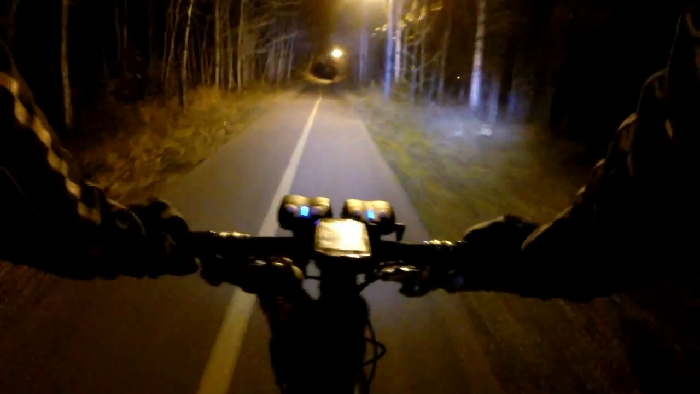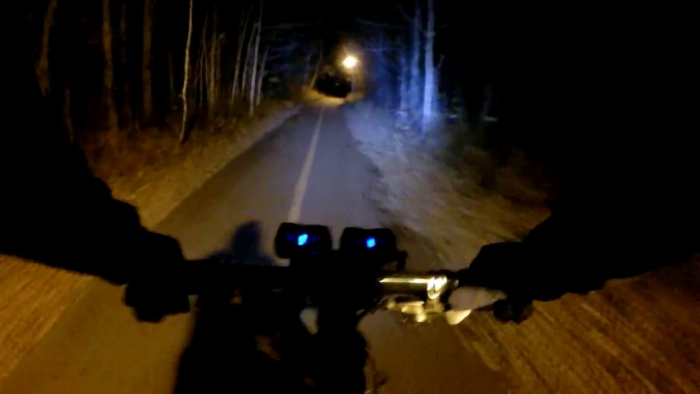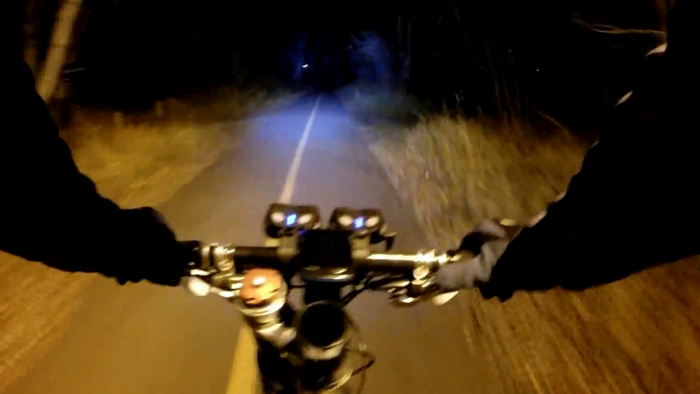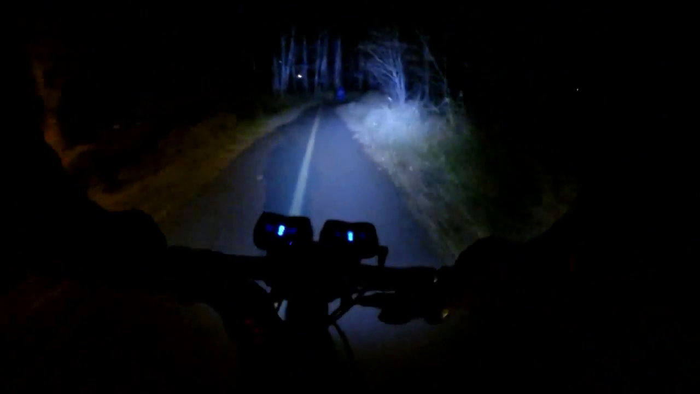Wildlife in the woods beside us. Lots of deer hang out here because there's enough green space, wooded area, and then people feed them, which is against city bylaw, but people do it anyways.